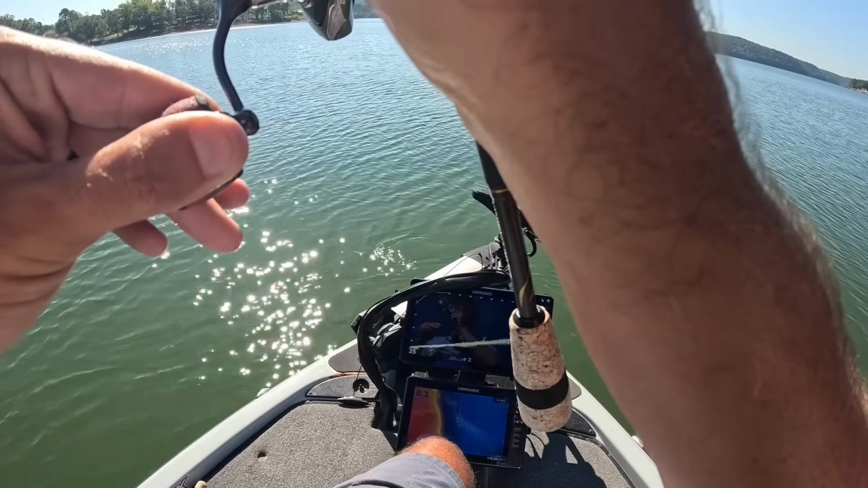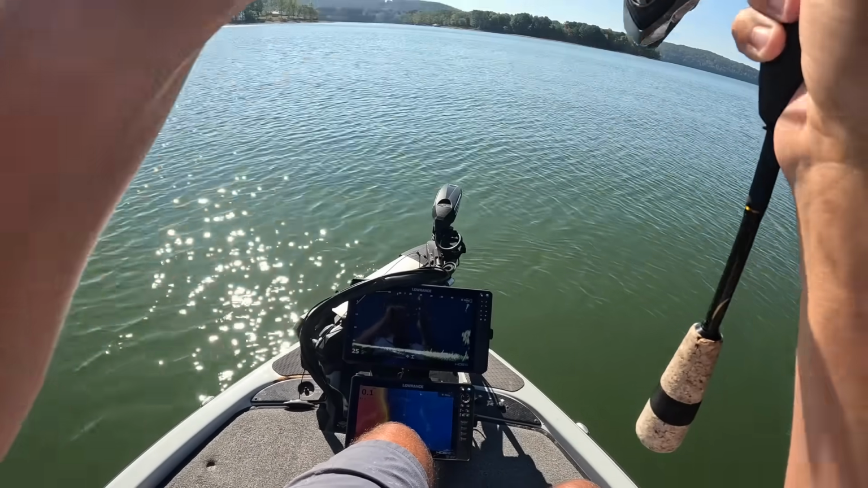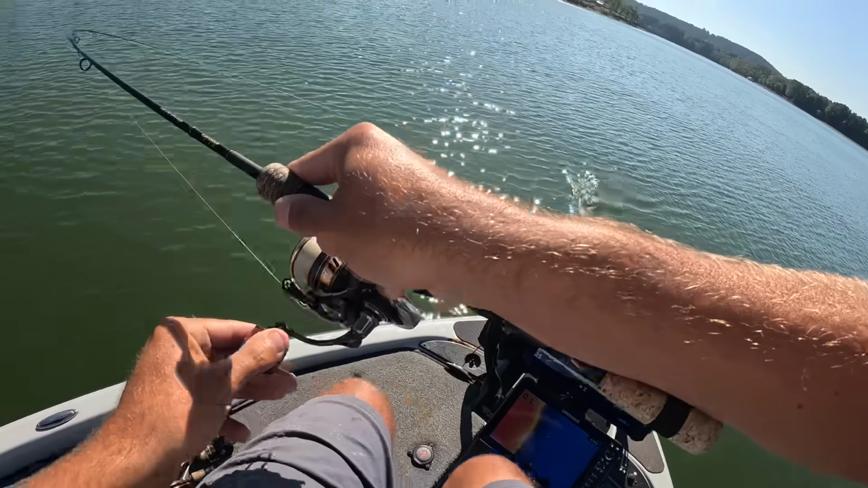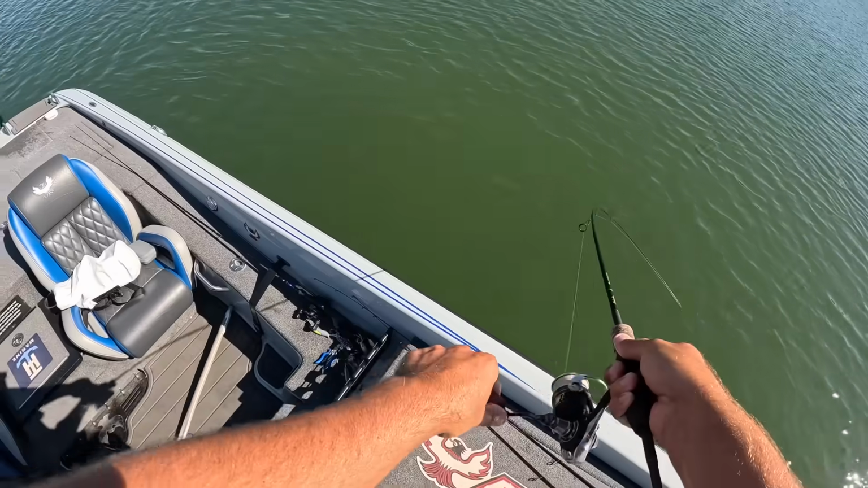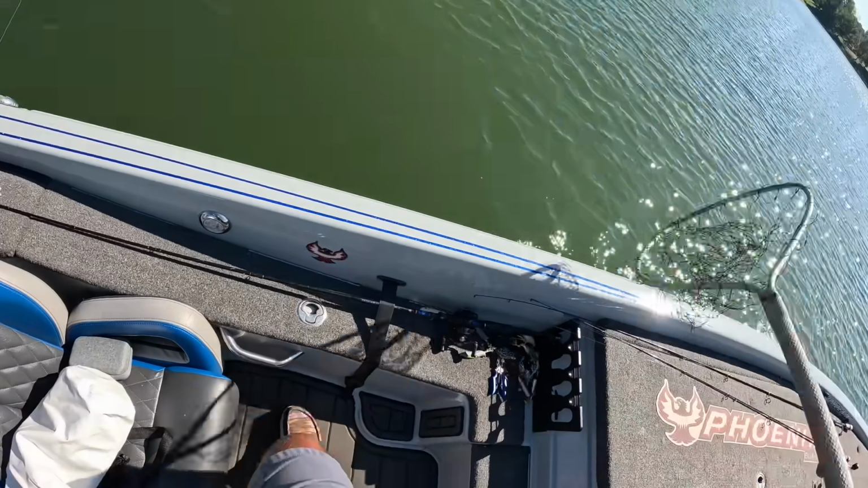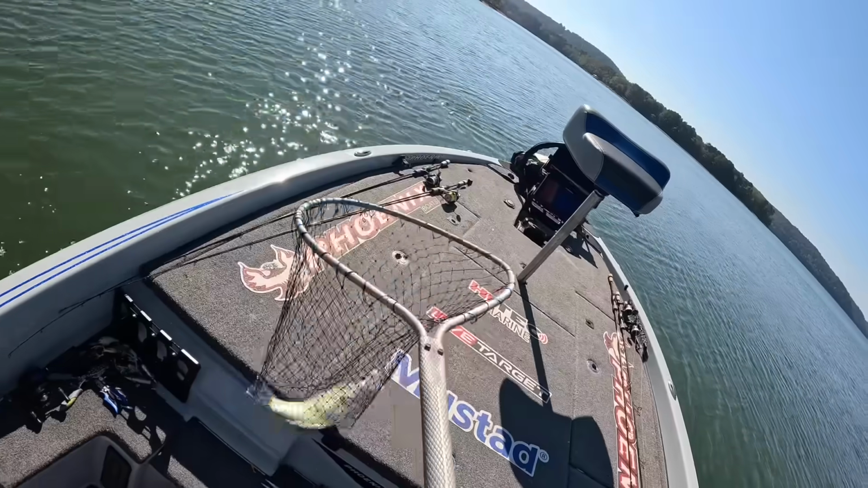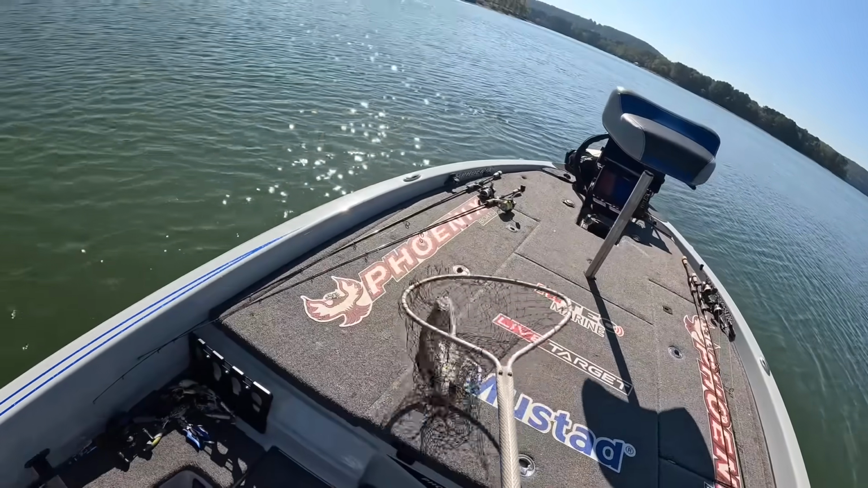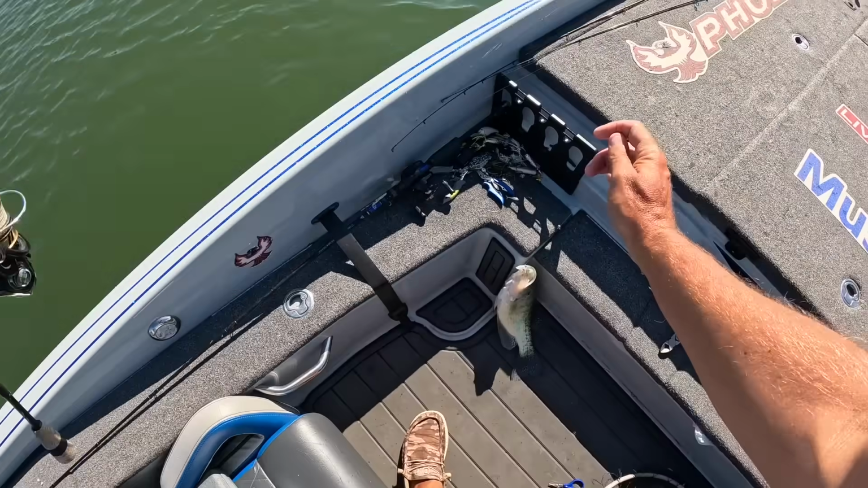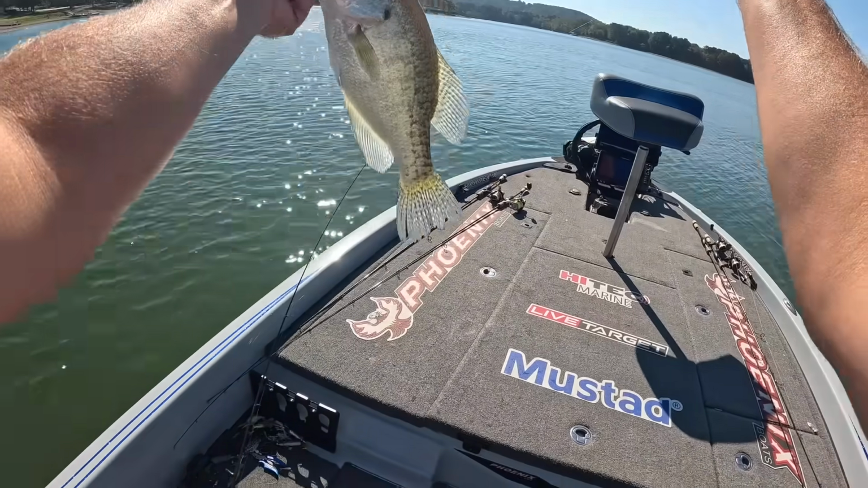This is a crappie, y'all. It's a big one. Promise you that. And it is a big old crappie. A big old white crappie. Oh my gosh. Stay on, he's barely hooked. Golly bum, I want y'all to look at that right there. Holy cow, dude. Now that is a man of a crappie. Look at that.